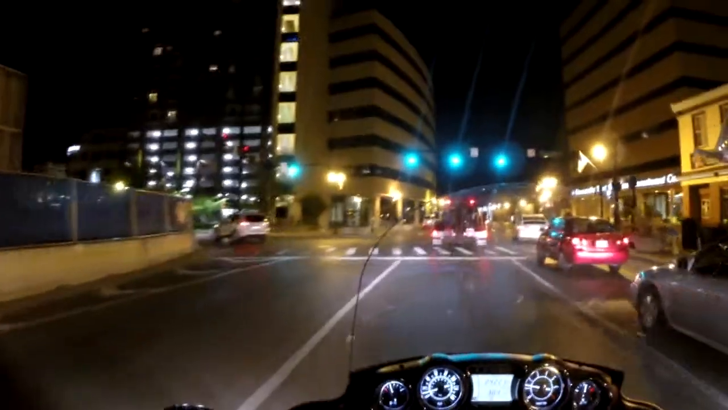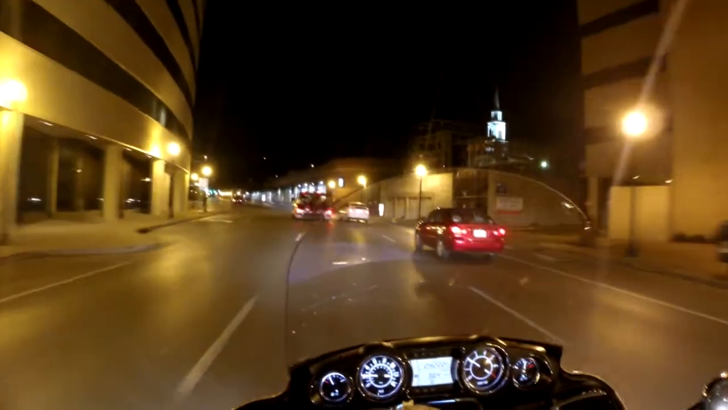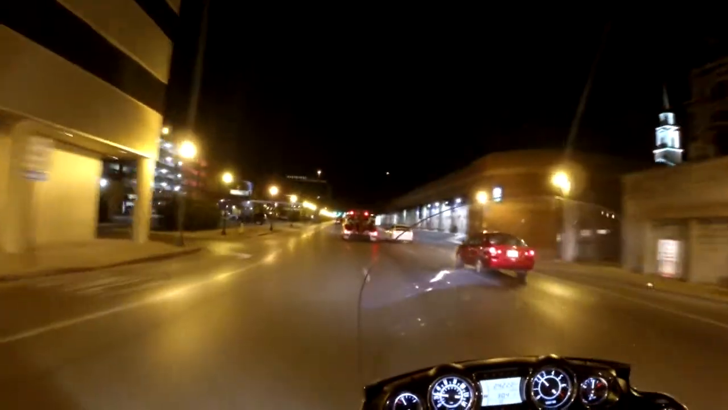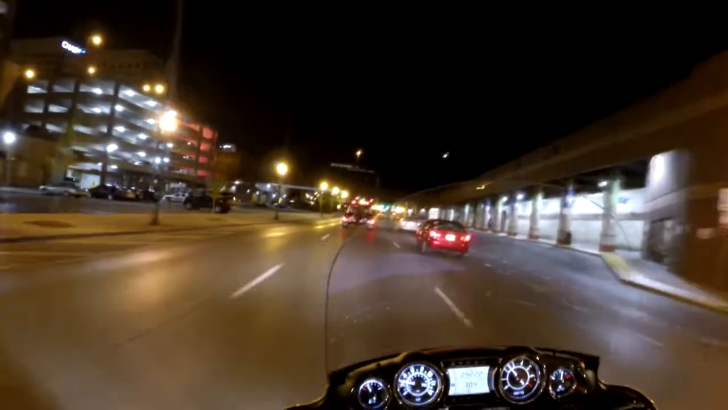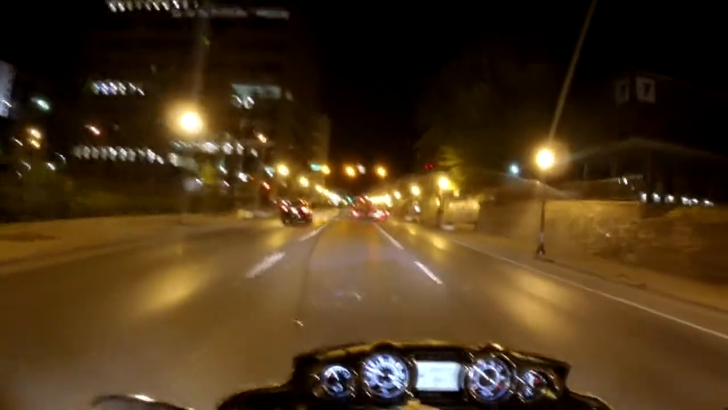Well, maybe I haven't passed it yet. I bet it's up here on the left. There's an interesting mural up here I was going to share with you. Oh no, I hadn't passed it yet. Right up here on the left, I don't know how well that's going to show up on my night video. Painted mural of Abraham Lincoln on the entire side of that building.